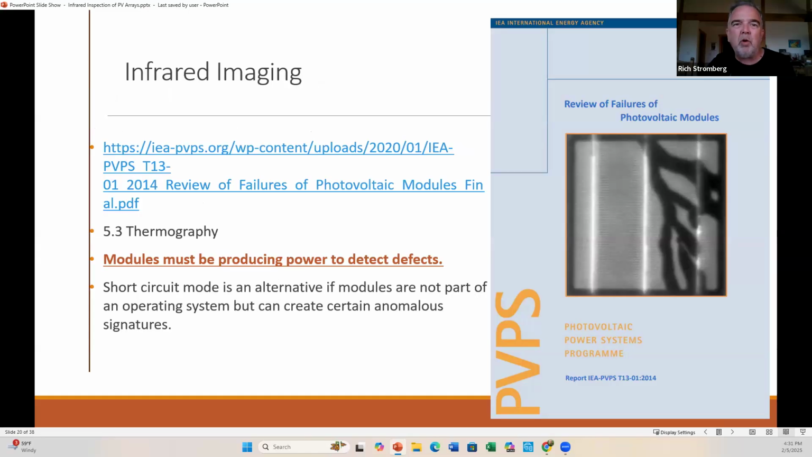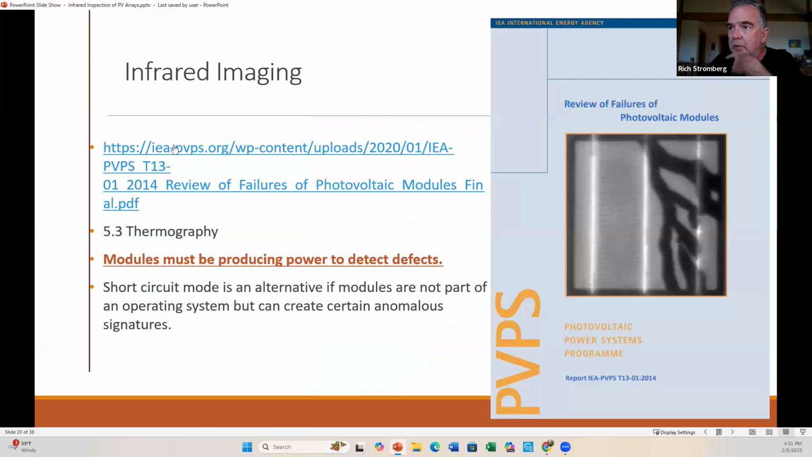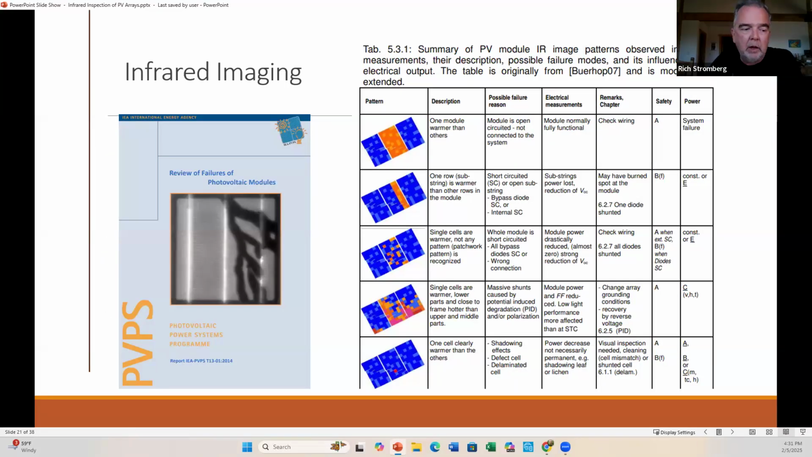And it's very nuanced trying to detect what's really going on here. The best is you already have a system in place and you go up with your camera and start looking at it. That's the easiest way to detect stuff. In this document, again, there's a link to it here, it's great. They have non-infrared detected images as well in this guide. So I think it's a great document. Go ahead and download it. It makes for great reading if you're a nerd like me.